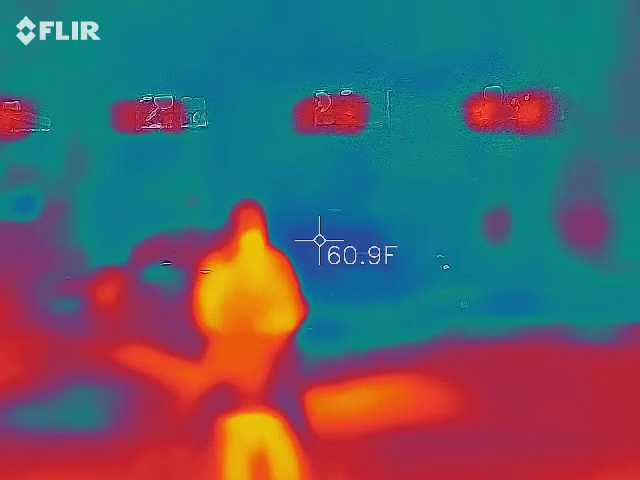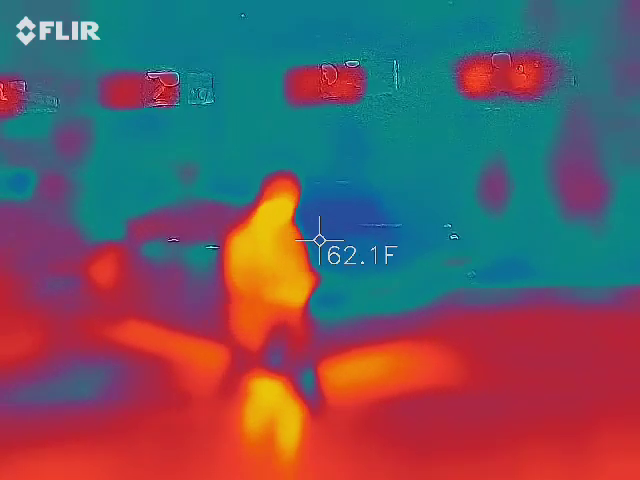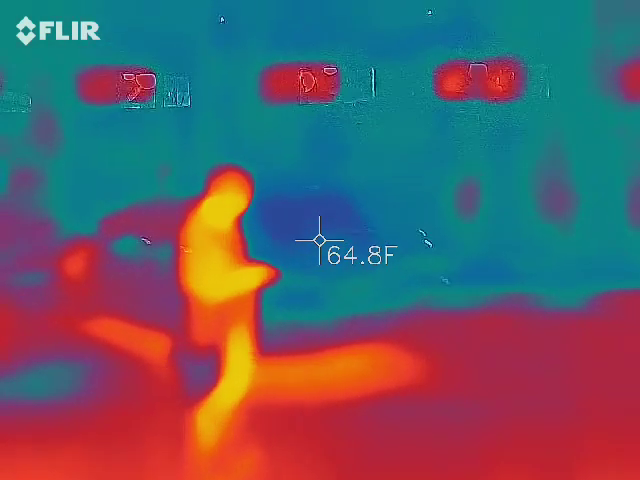Is there a cold spot? Yeah, there is, but it's well, I'm hard. Getting colder in the car. It's like there could be a ghost in the car.